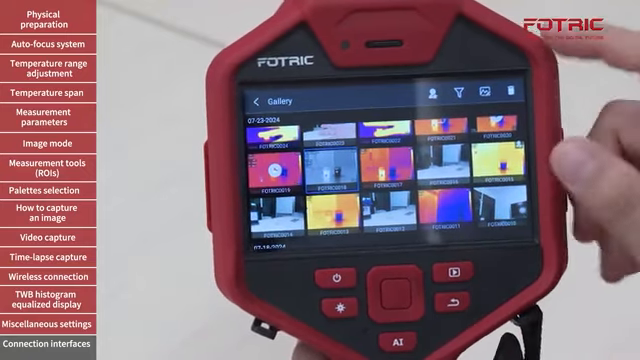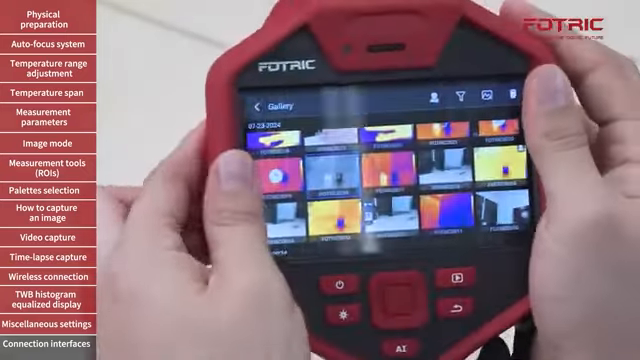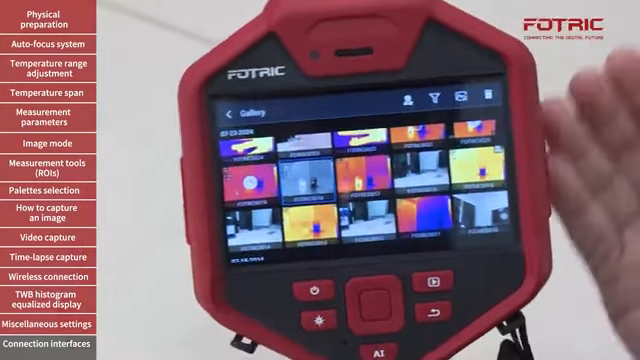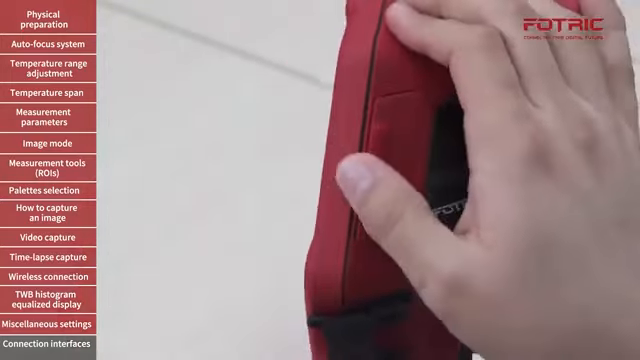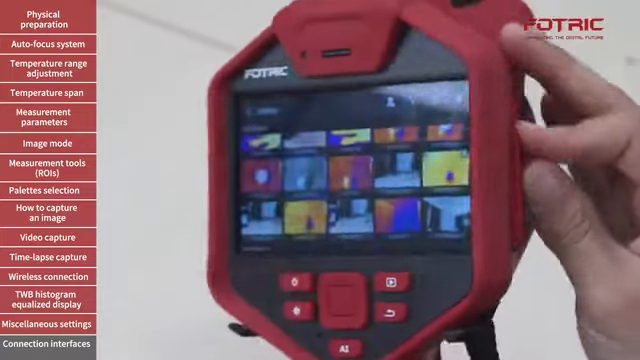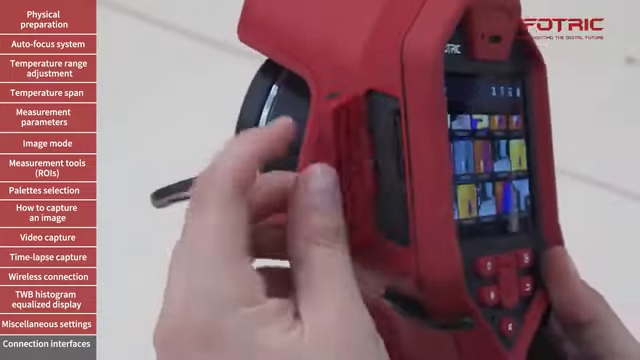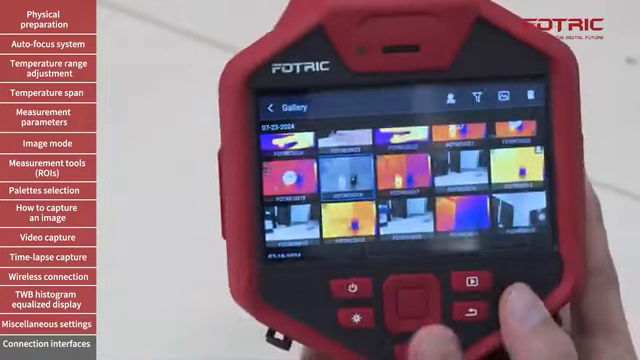Once again, everything is stored in the memory, the SD card on the side, which I can access by either connecting the camera to the computer via USB, using the port on the side, or by removing the SD card and reading it using an SD card reader.